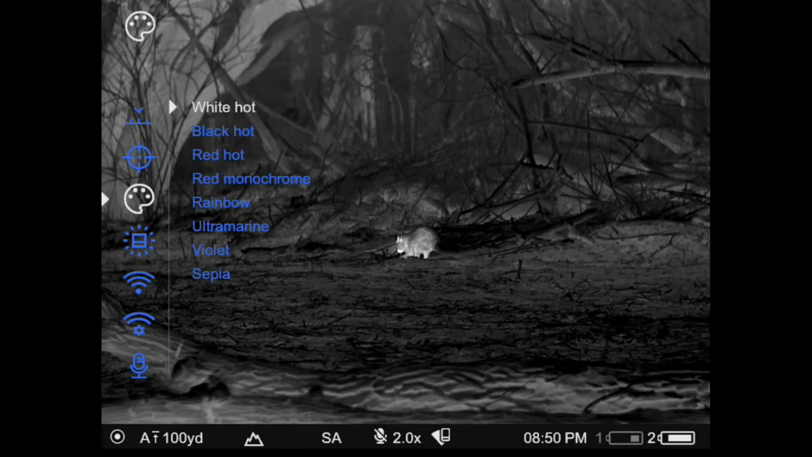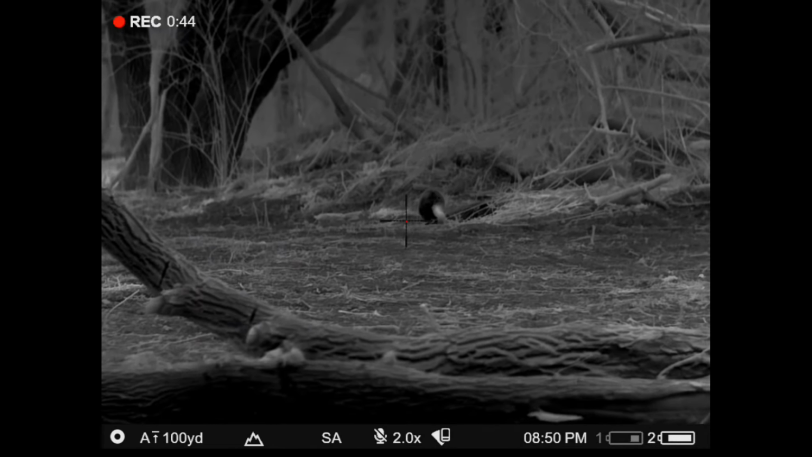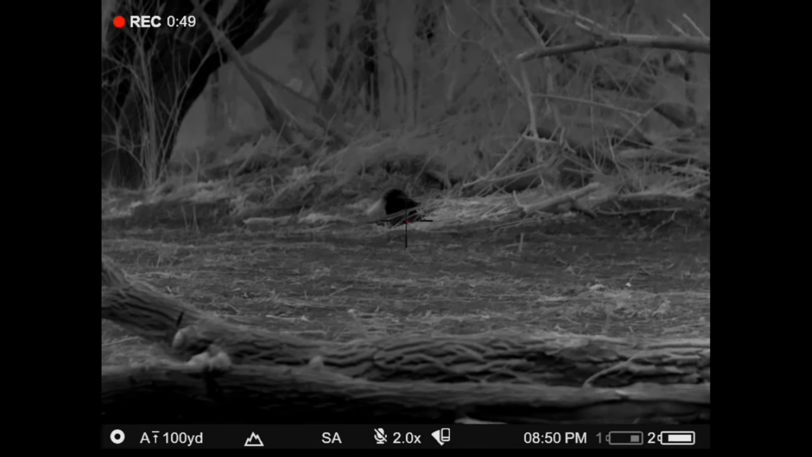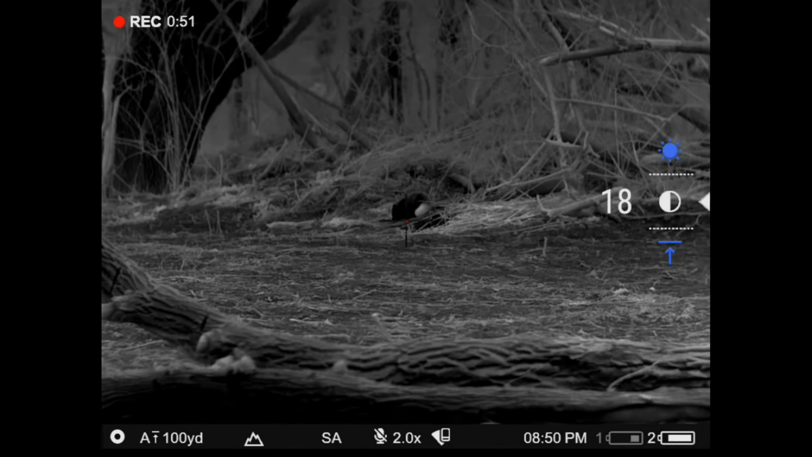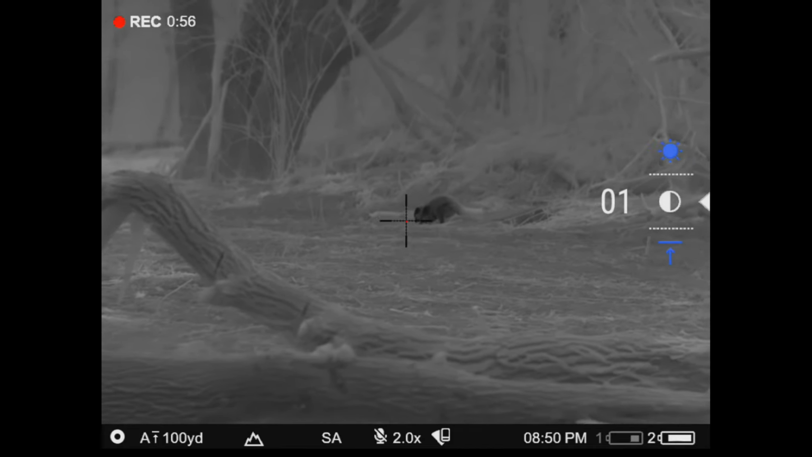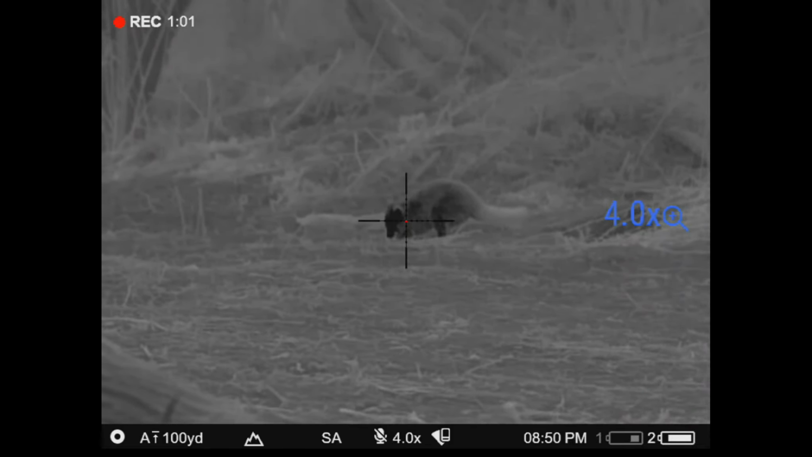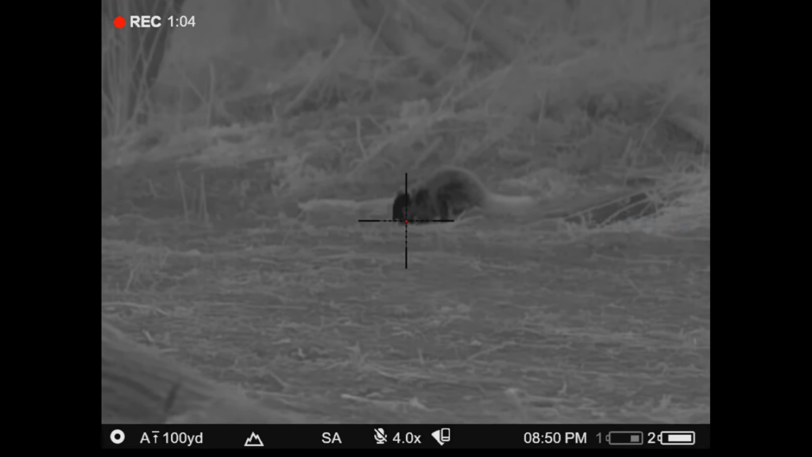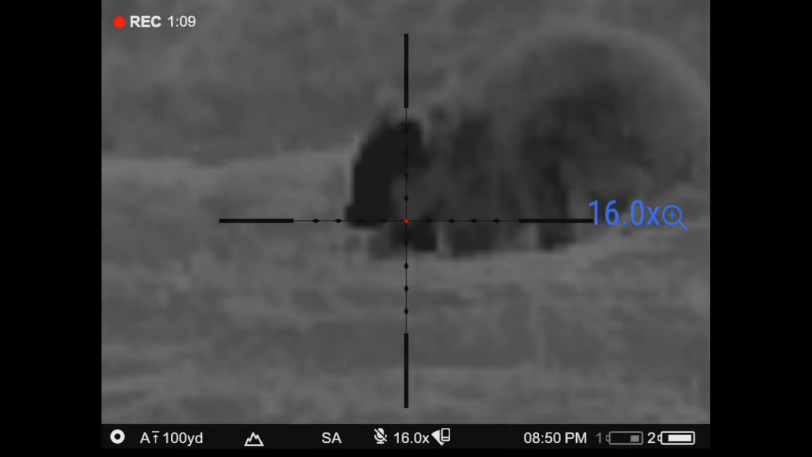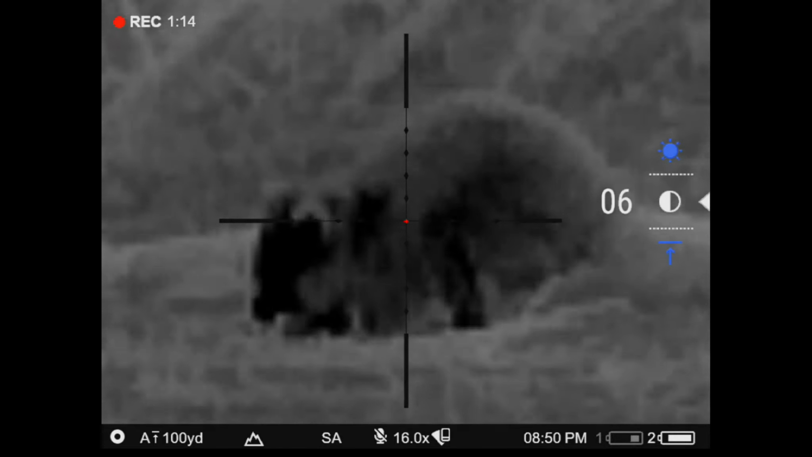What I'm going to show you here in just a minute, I'm going to switch into the Black Hot and dial that contrast off. I want you to be aware, in the Pulsar devices, you have really, really good dynamic control over your contrast and brightness, so you can tune the image to what's going on. So there, you can see I wanted to see better detail on that raccoon himself. So I adjusted that contrast down in the Black Hot setting, which is giving me really good surface detail, and I can see a little bit more finite into him, whereas if I run the contrast number higher in that situation, you see where he's going to darken up.